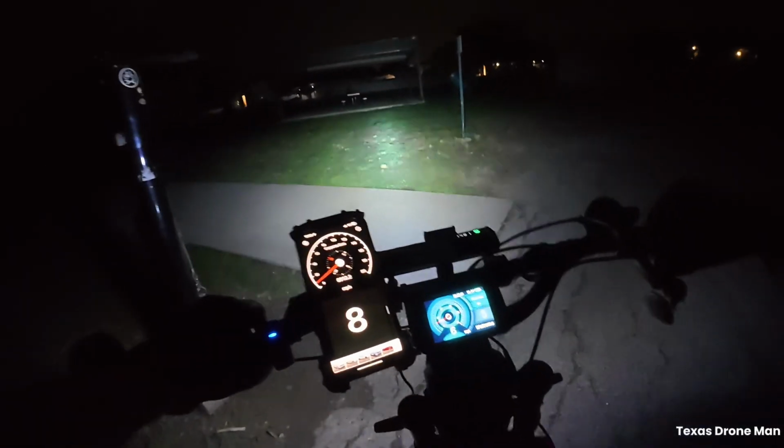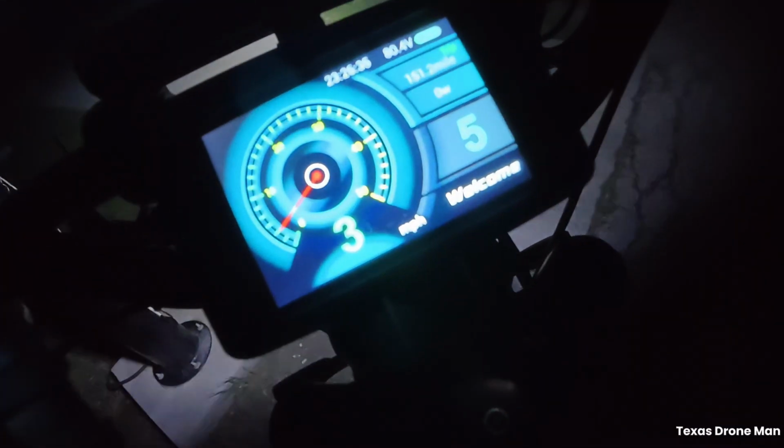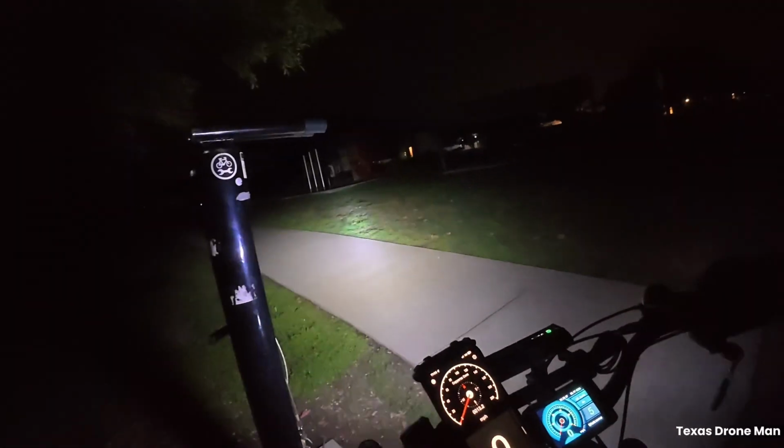Yeah, look at that. There's another one of them bike things with the tools. Oh, that's crazy.